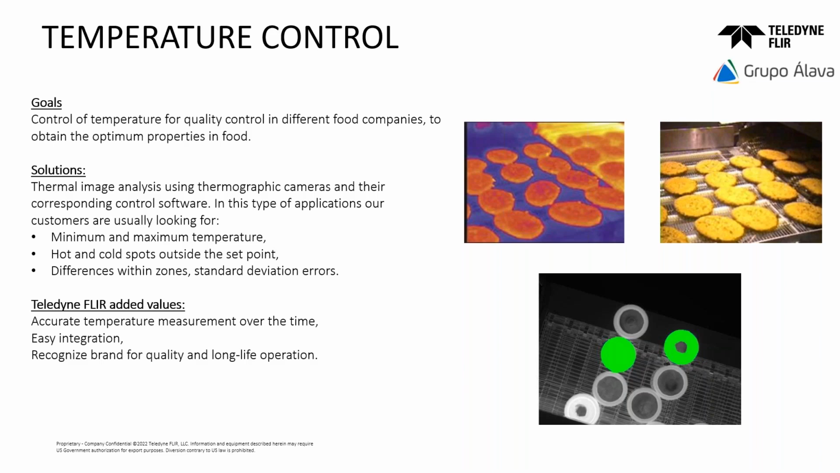In this case, we can talk about the advantage of using a FLIR or Teledyne FLIR camera. The first thing that I want to say is that it's easy to integrate these cameras with the other devices in the factories.